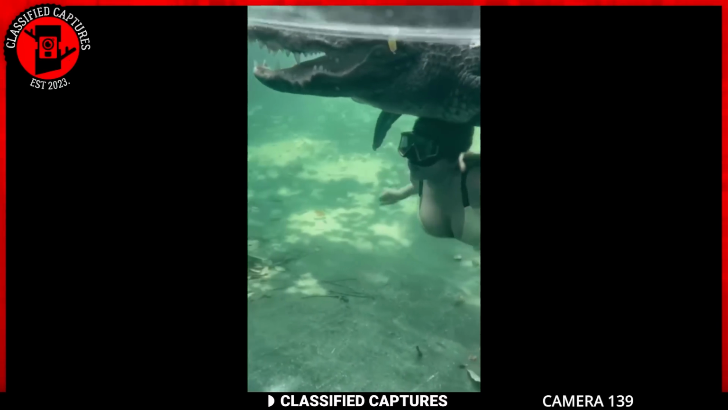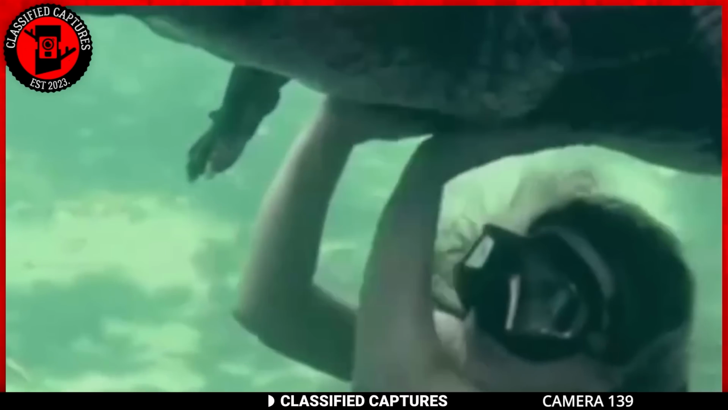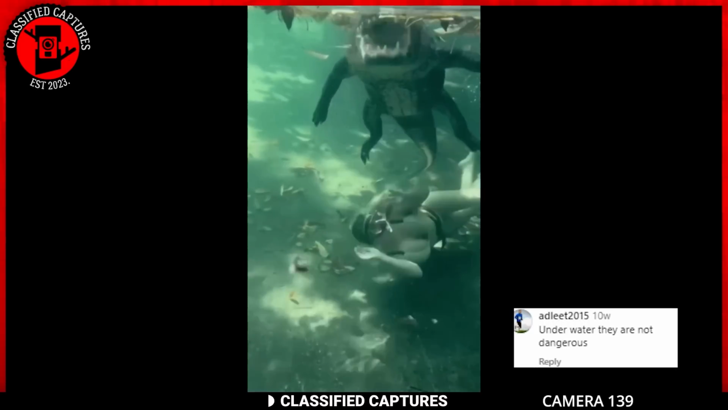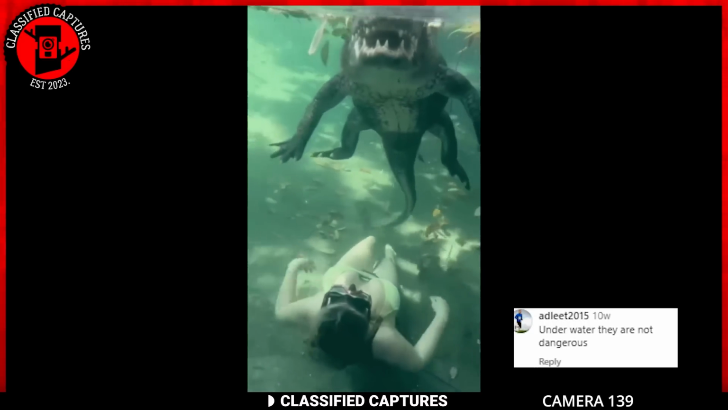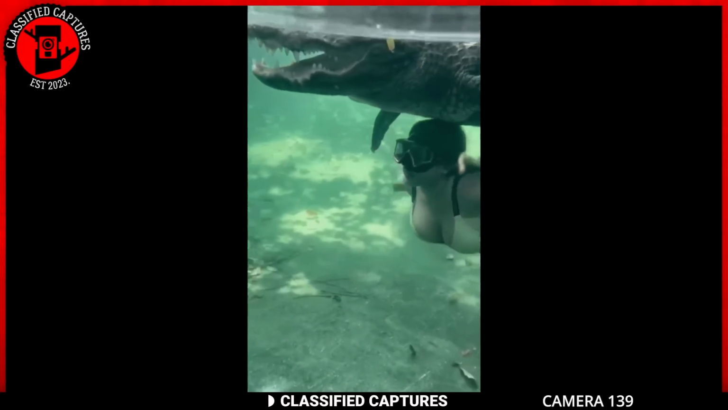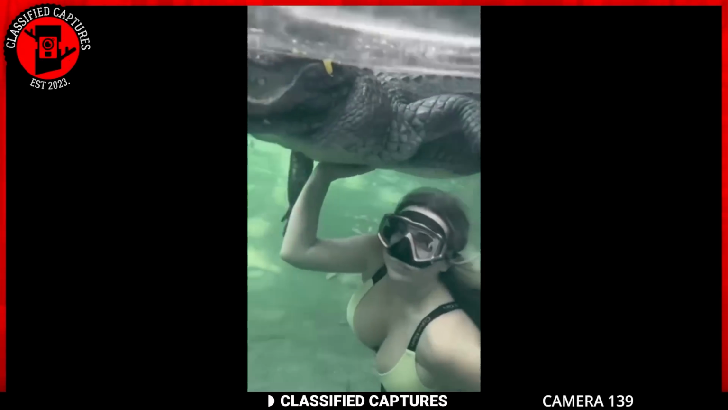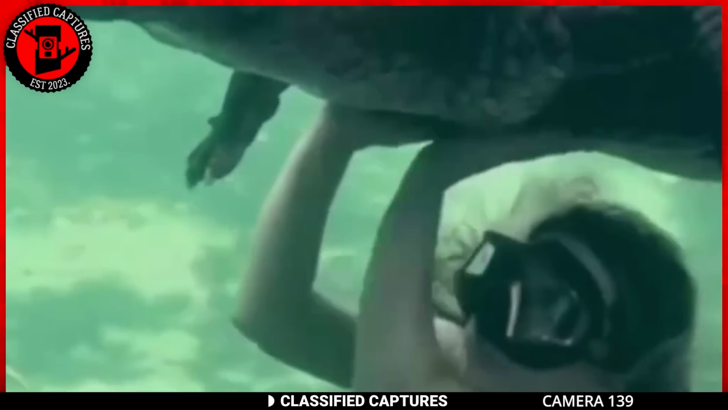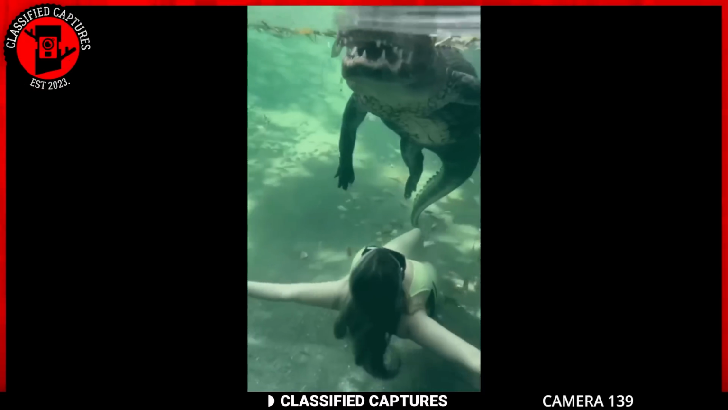And the reptile? Well, it appears rather indifferent, making no move to harm her, even as she boldly touches its belly. Now, one commenter suggests the alligators may not be as dangerous underwater as they are on land, but I'd err on the side of caution. Swimming alongside a flesh-eating predator like that, oh no thank you, count me out. What about you? Would you dare to take the plunge into those murky waters with a potentially deadly neighbor lurking nearby?